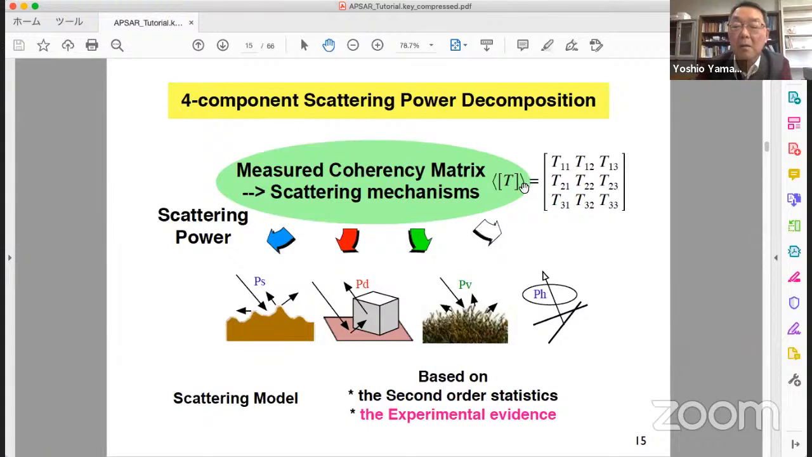From here, we decompose 4 powers like this using scattering models: surface scattering, double bounce scattering, volume scattering, and helix scattering.